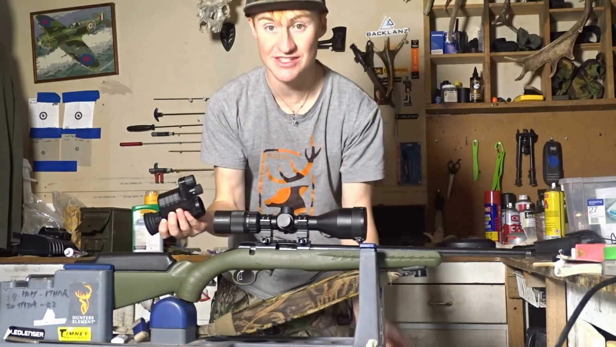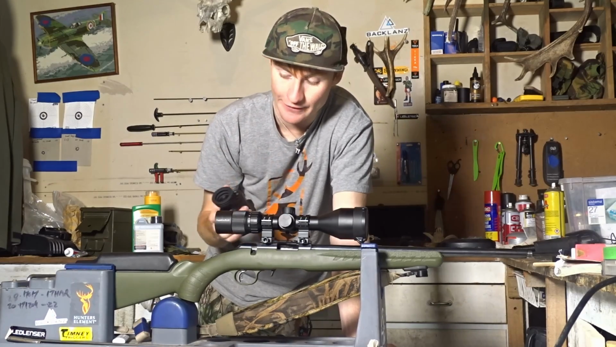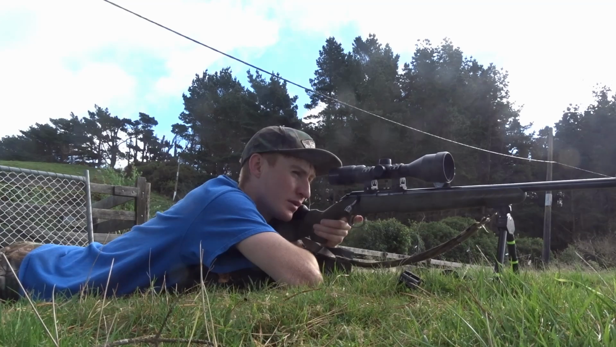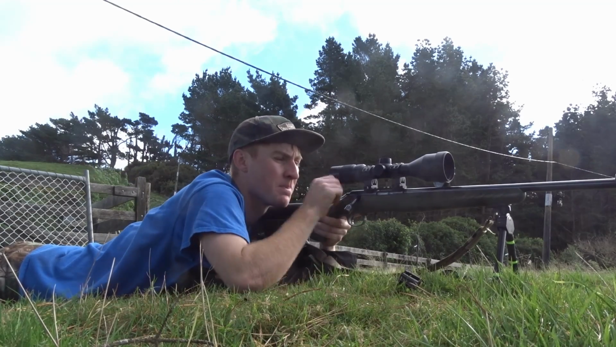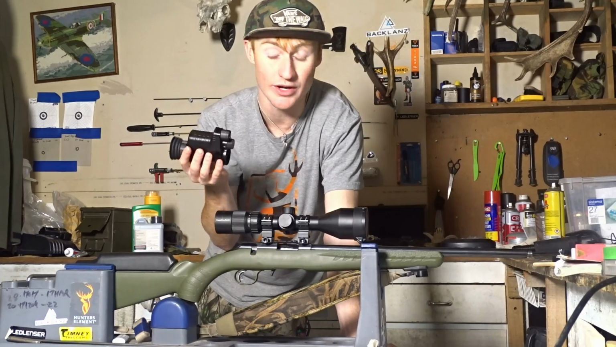So you can actually watch your shots back, and obviously when you're clipping in here, it doesn't change the zero of your rifle. So if you're way more comfortable sighting in a rifle without something fully pressing into your eye like this is, then you just sight it in like a normal rifle, and then this just clicks on, and then it just literally films what can happen.